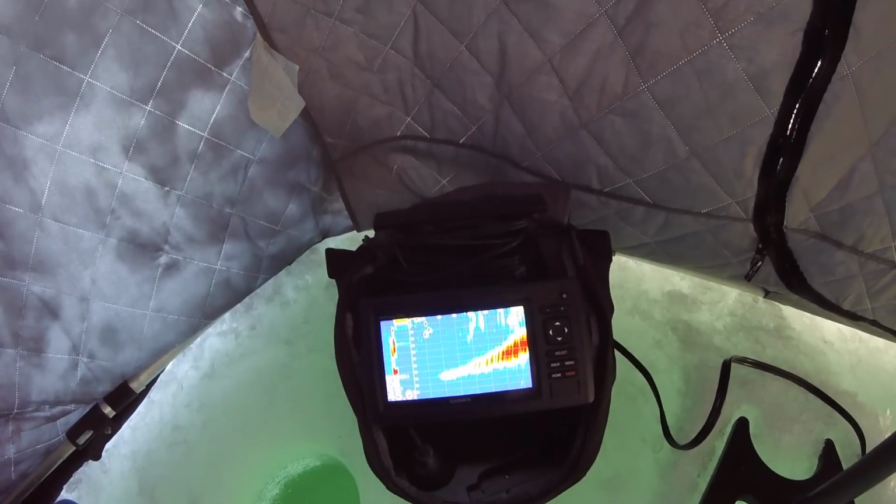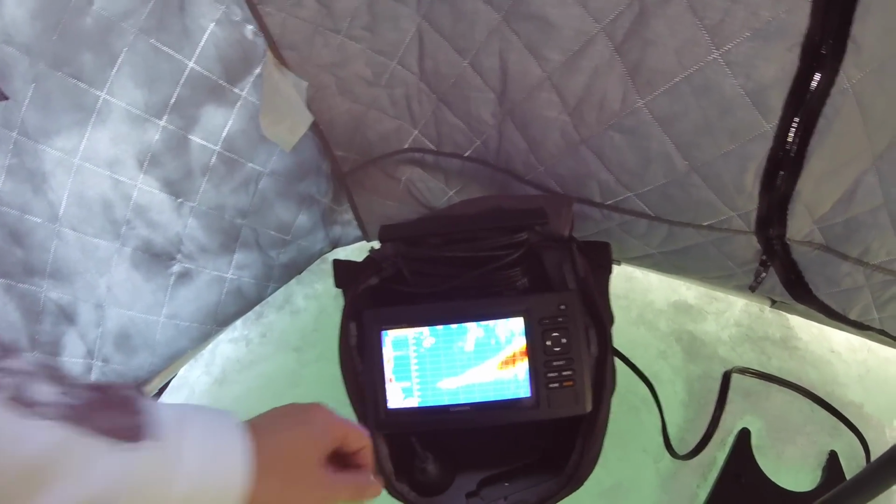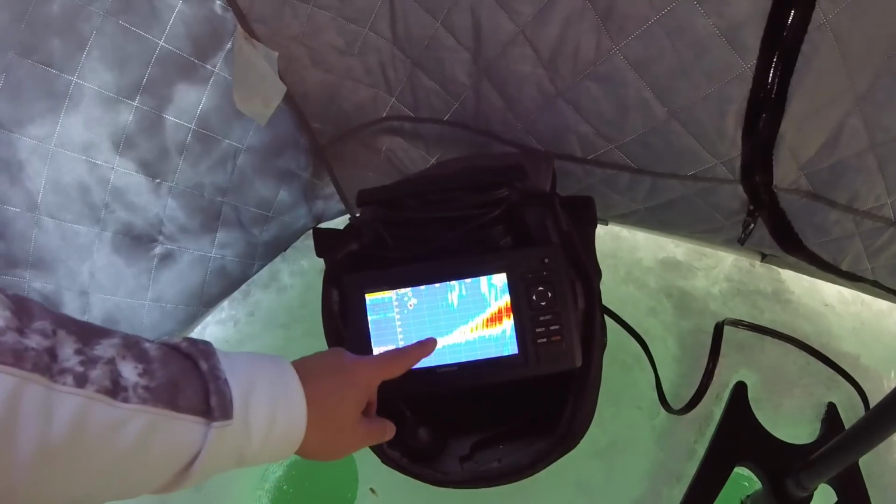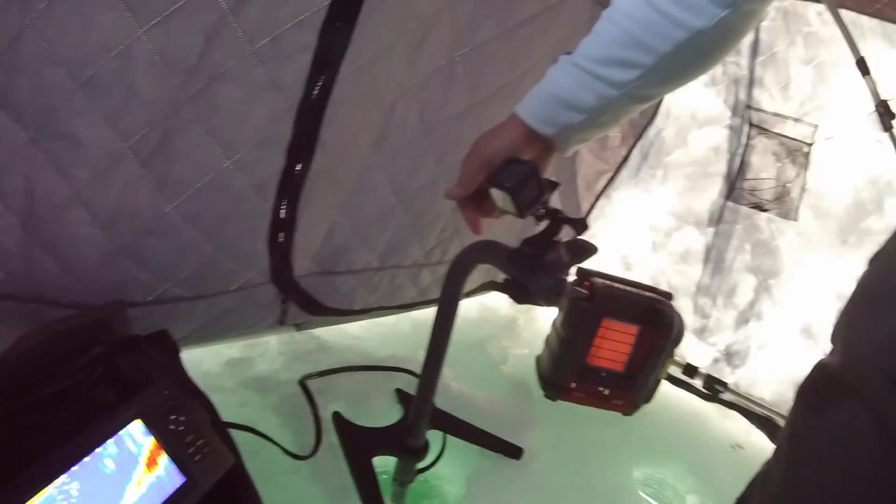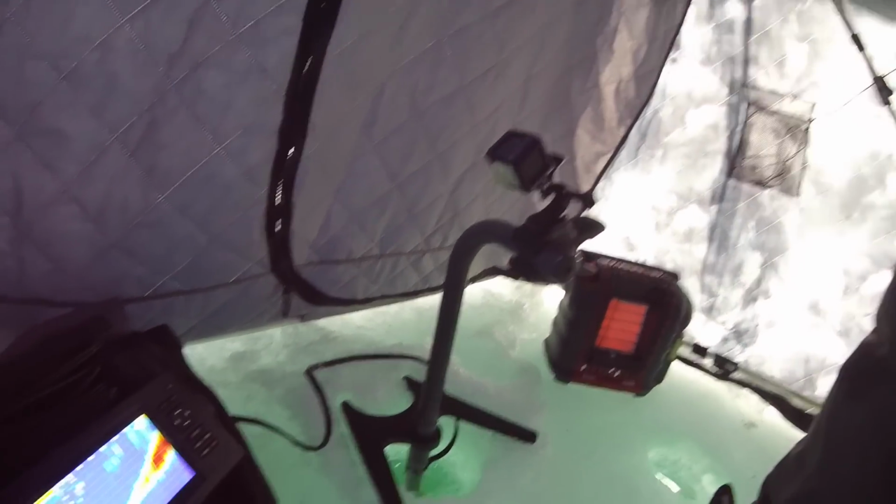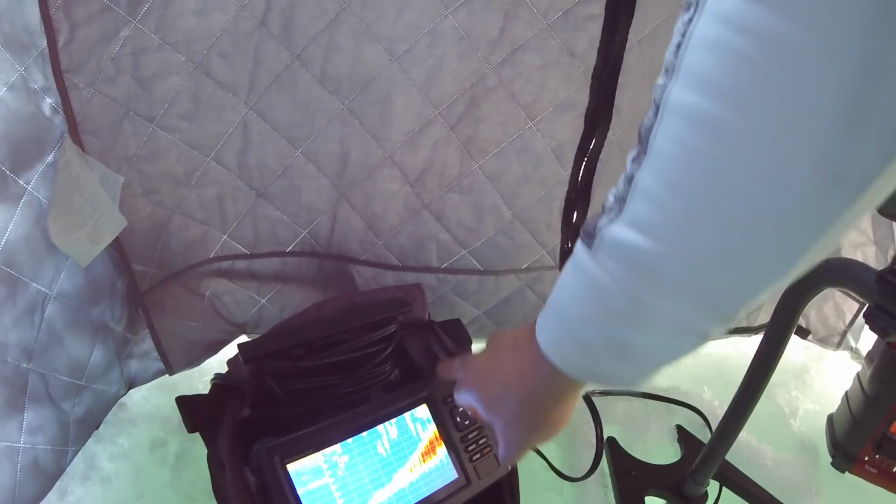So here we are. Now we're looking in a forward view. We're kind of looking down our hole, and we're looking this way. This is all the bottom, so I can see that in, let's see, which way is my transducer? Yeah. So I got my handle orientated so that my transducer points the direction that this points. So technically, right behind me, there is kind of like a ridge. We're in the deep part, and then it kind of slopes up right behind us.